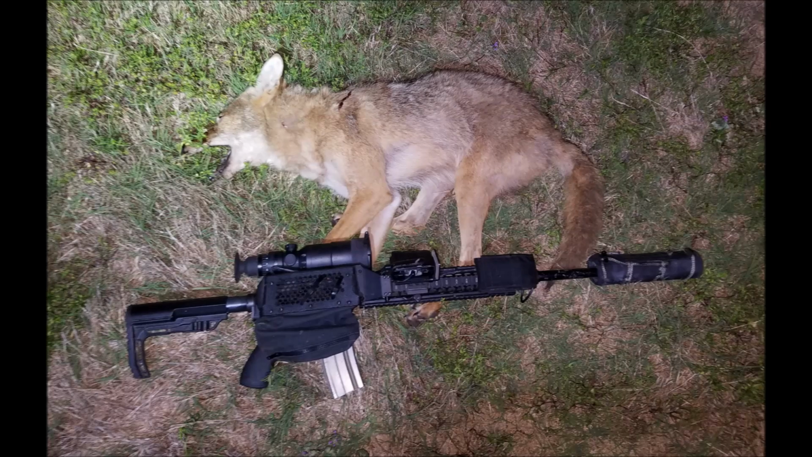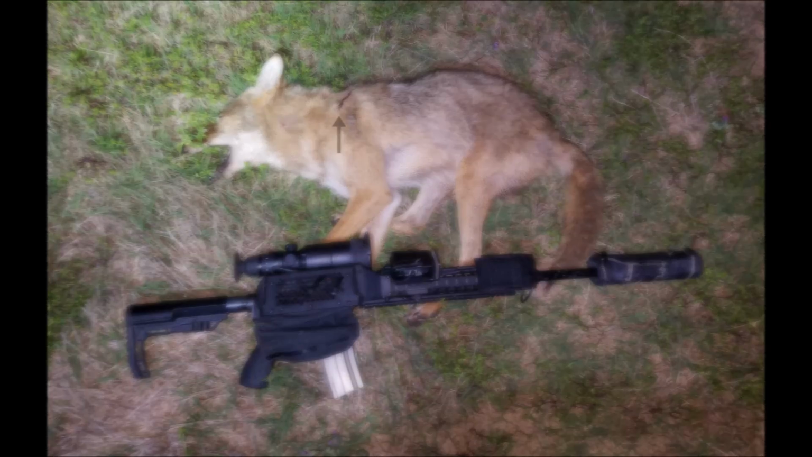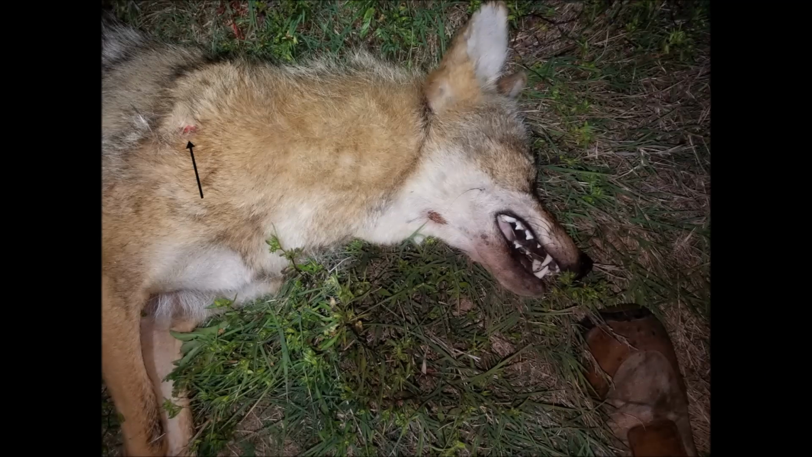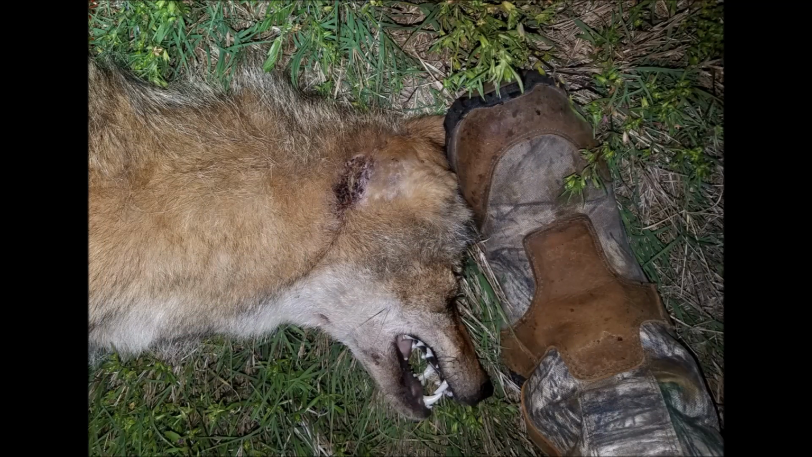He was a good sized male, but there was something not quite right with him. He had the entry wound here, but he had another wound on his neck that seemed odd to me. Flipping him over, there's the exit wound on the other shoulder, but he also had the sore here and some sort of sores behind his ear that when I peeled back the ear to take a look, looked horrible. So I didn't do any post-mortem examination of him.